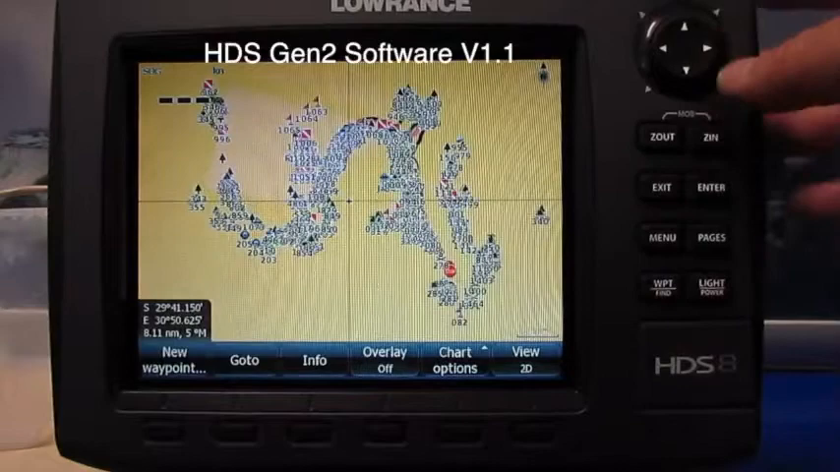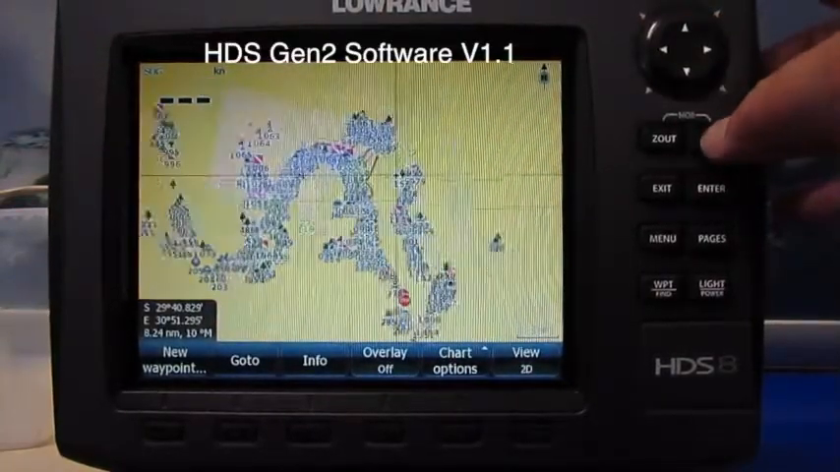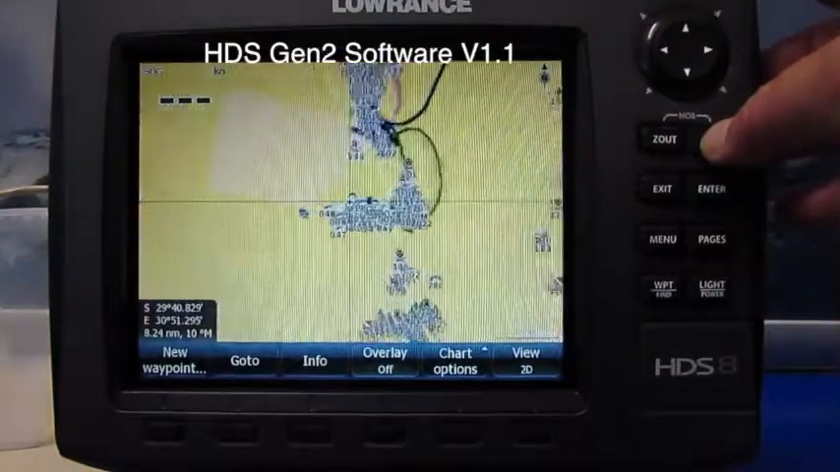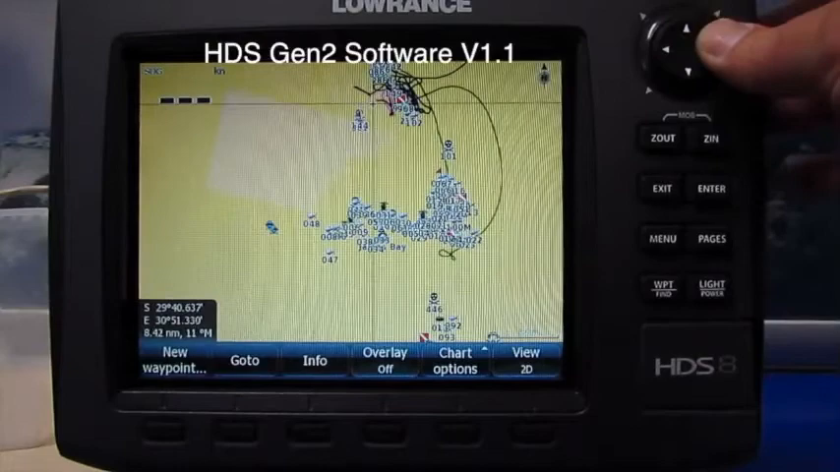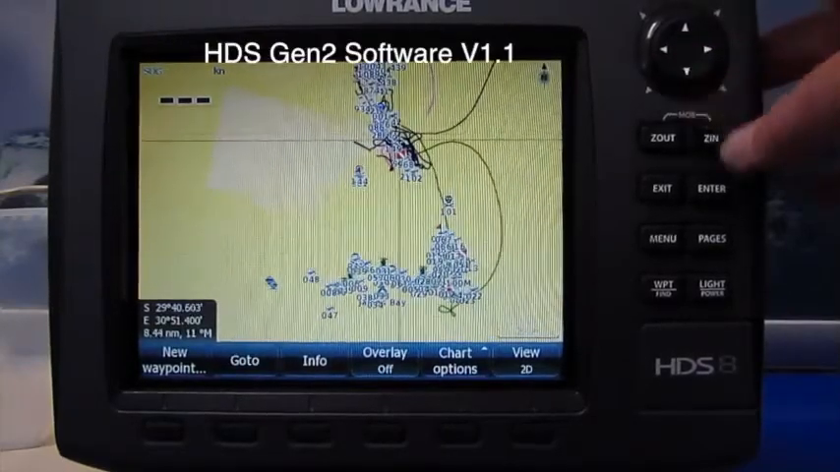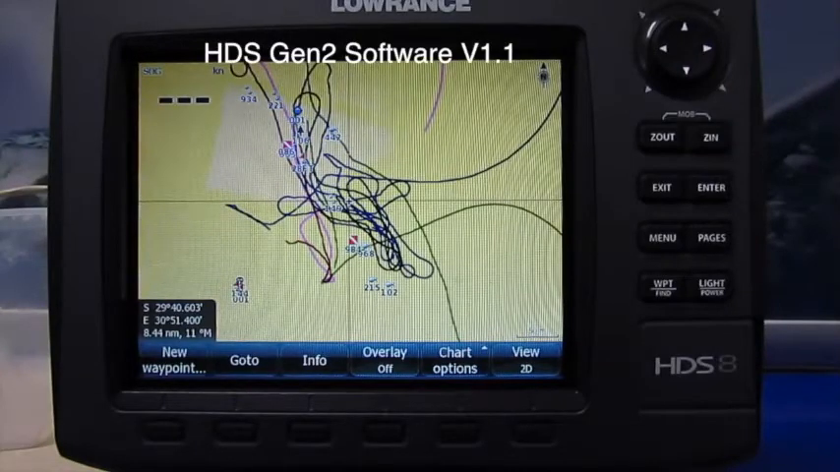You can see my waypoints, routes and trails, just to show you how complex this is and how many there really are here. So as you can see, there's a lot of trails that were logged. But the unit seems to handle it perfectly.